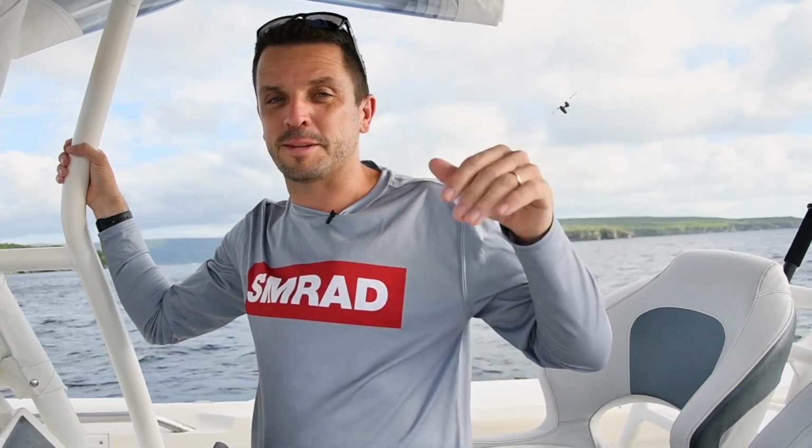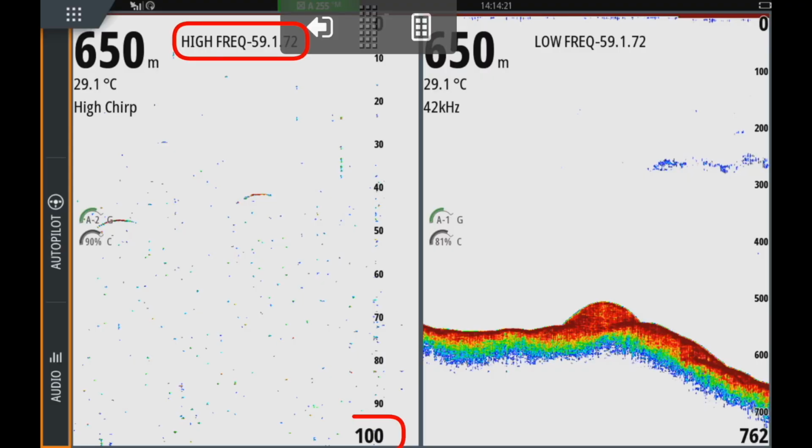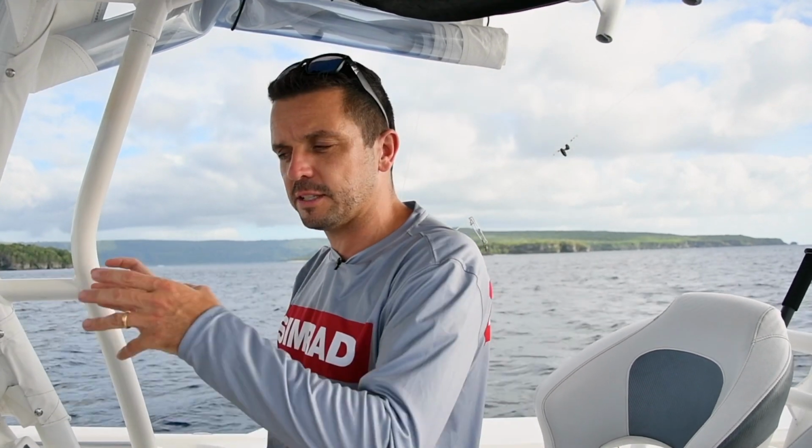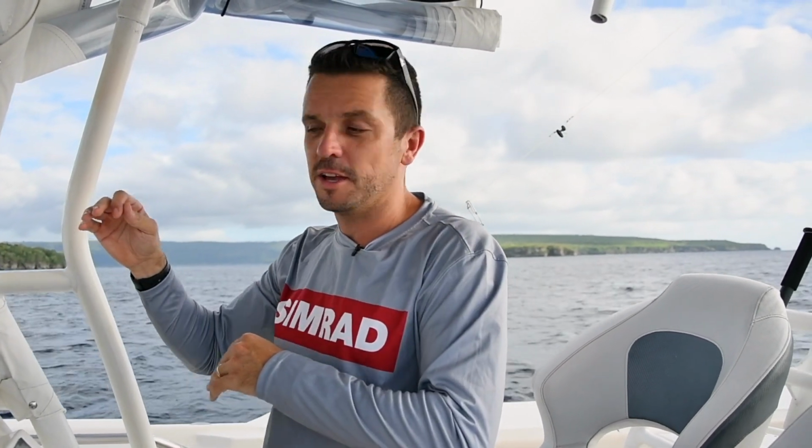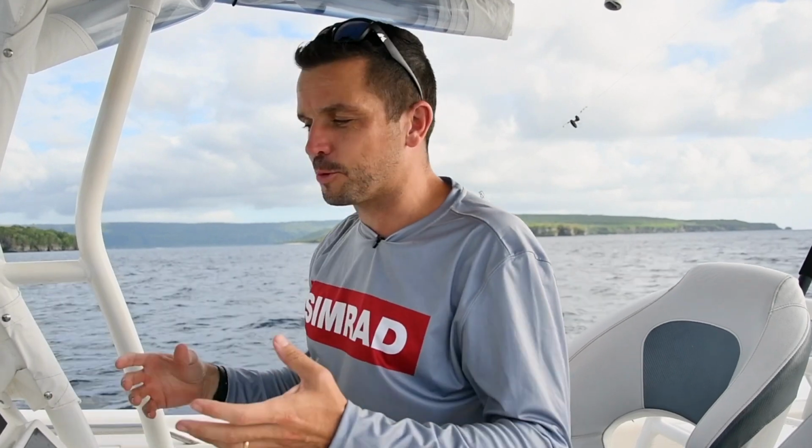But off of Vanuatu, where we are at the moment, there's some pretty deep water out here. Sometimes you don't want to see, say, the high chirp in deep water. You just want to see the top part of the water column, and you want to see the low to see the bottom and see if there's those big fish hanging on the seabed. To do that with the S5100, you can independently control both of those ranges without interfering with the other side.